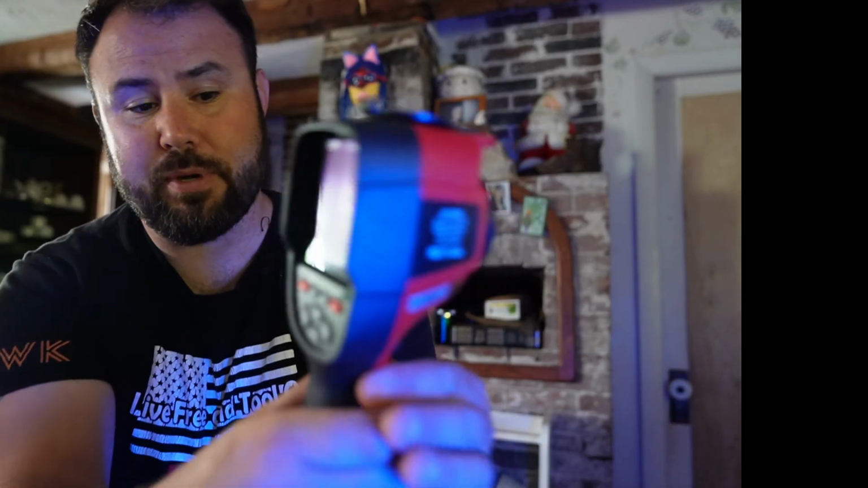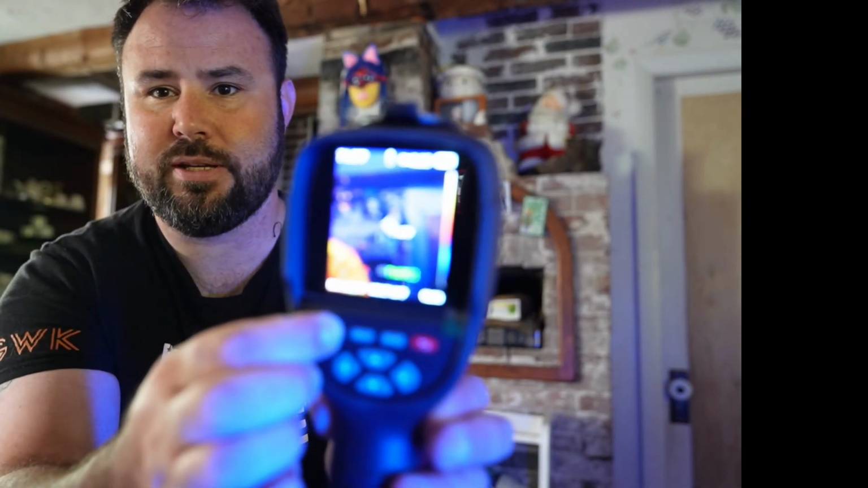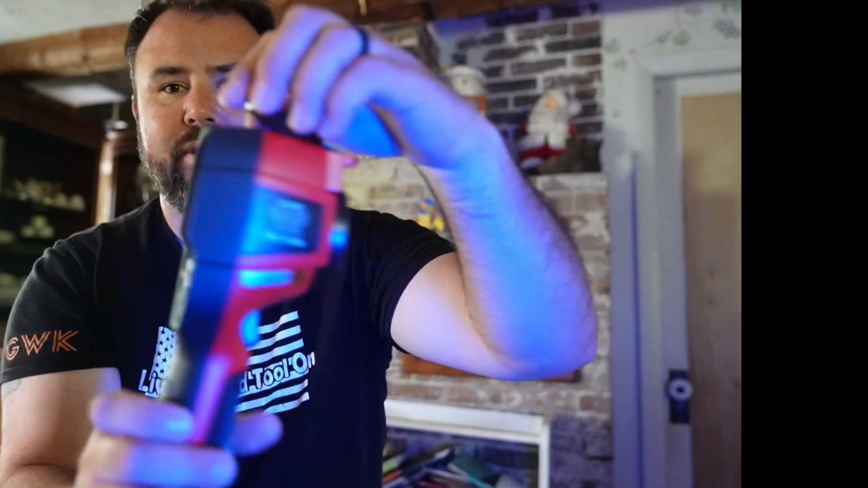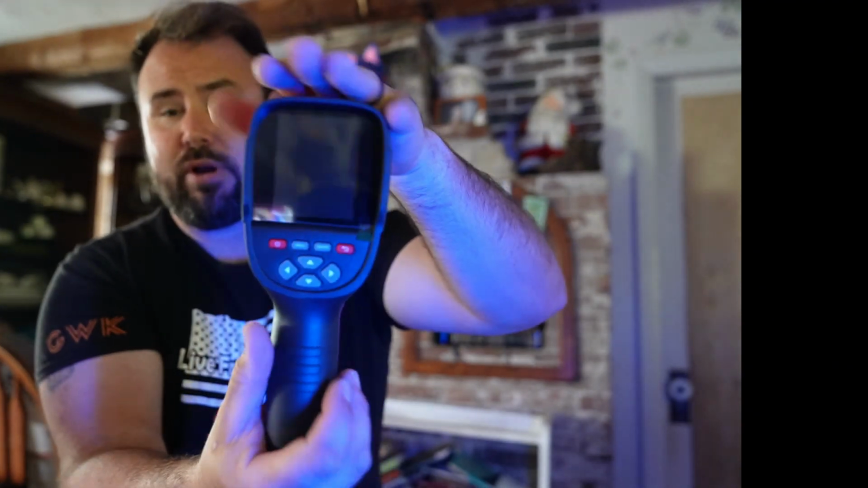Now I am going to stop the recording here, and I'm actually going to shut this off. So I'm going to hold this button right here for 3 seconds. 1, 2, 3, and it's going to shut off. I'm going to put the lens cover back over it. I'm just going to show you. It is pretty big, as you can see. It does have a great screen.